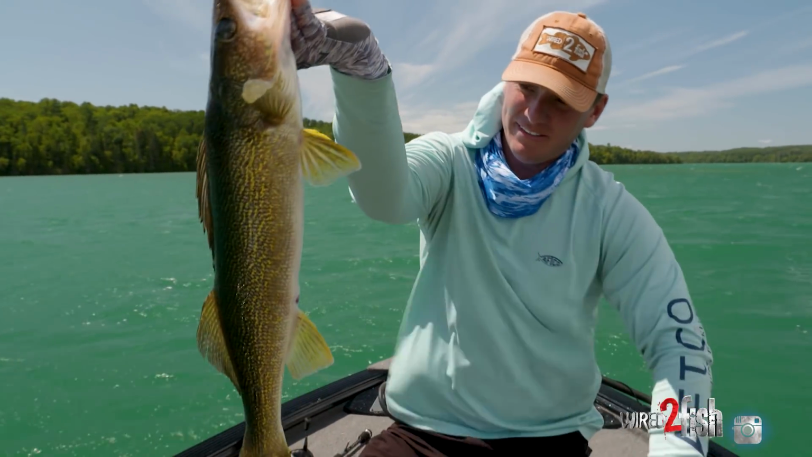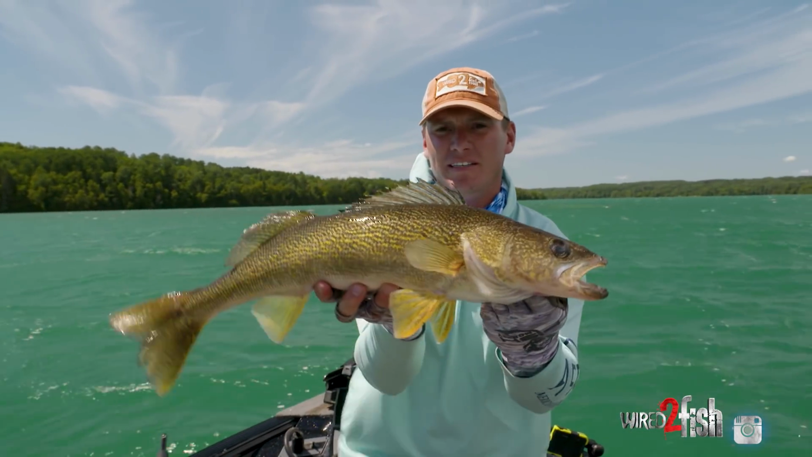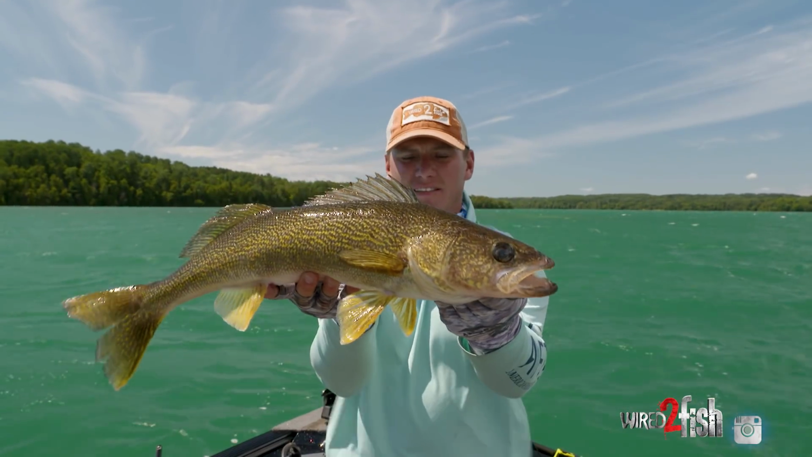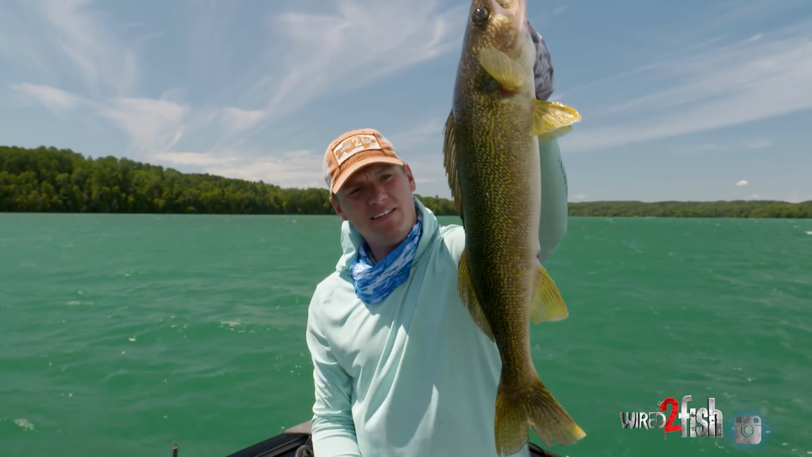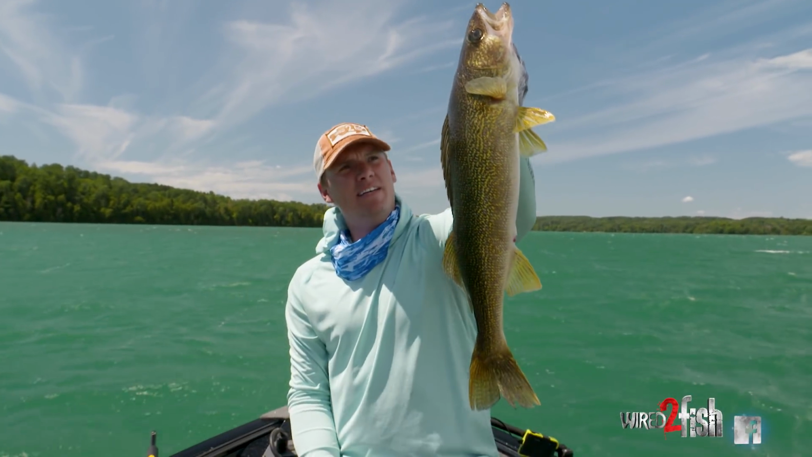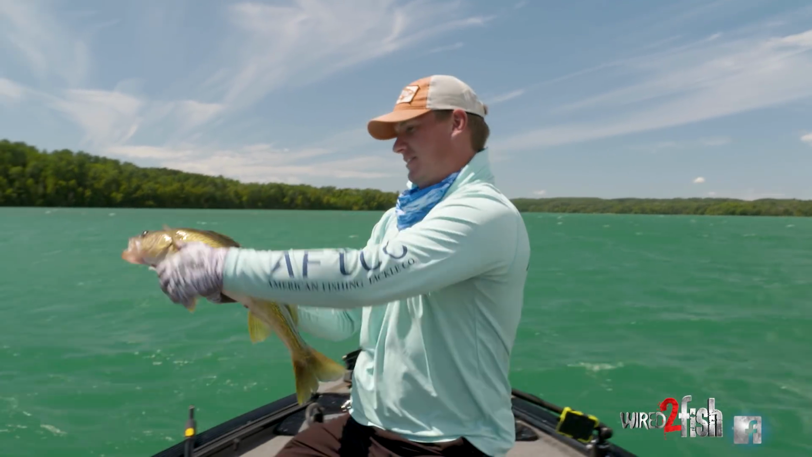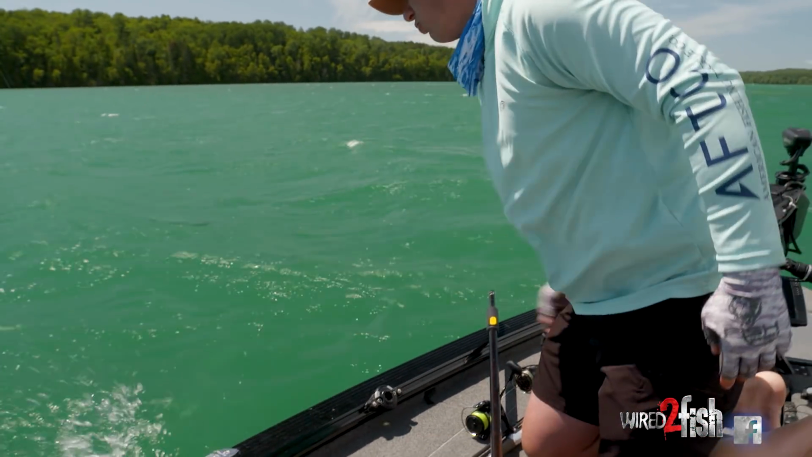Tangled up in the line here. That's one thing about drop shot. Kind of have things going everywhere, but it's another nice quality walleye. Not an absolute giant, but just a very nice stout walleye. Leech eater. We're gonna let her go real quick.